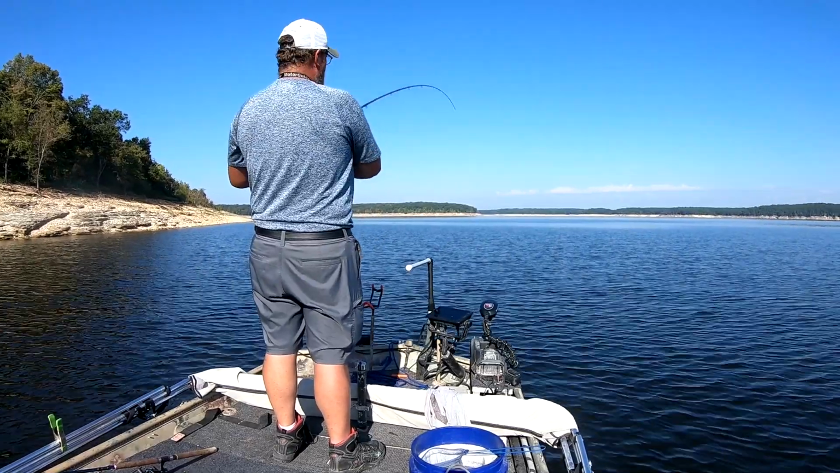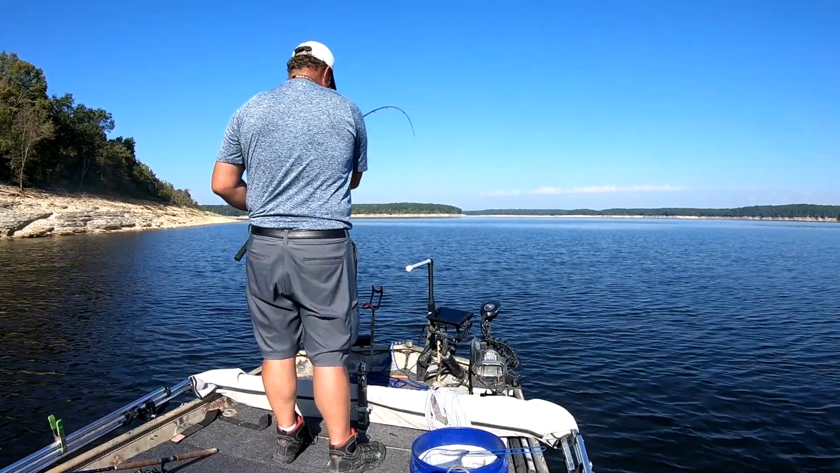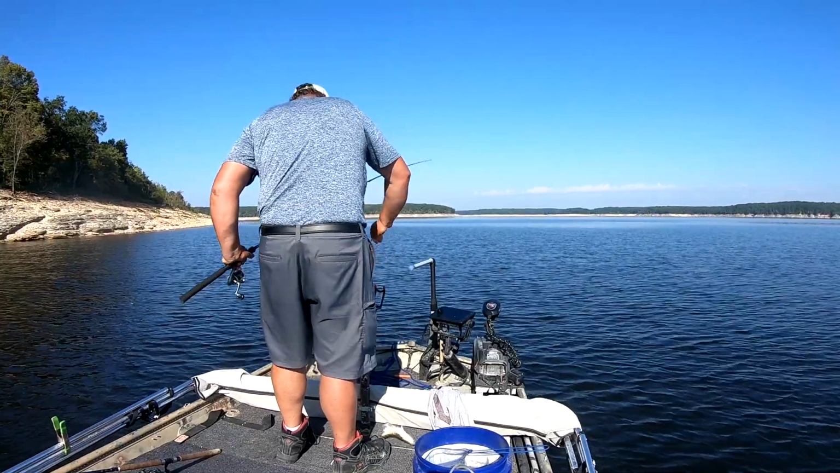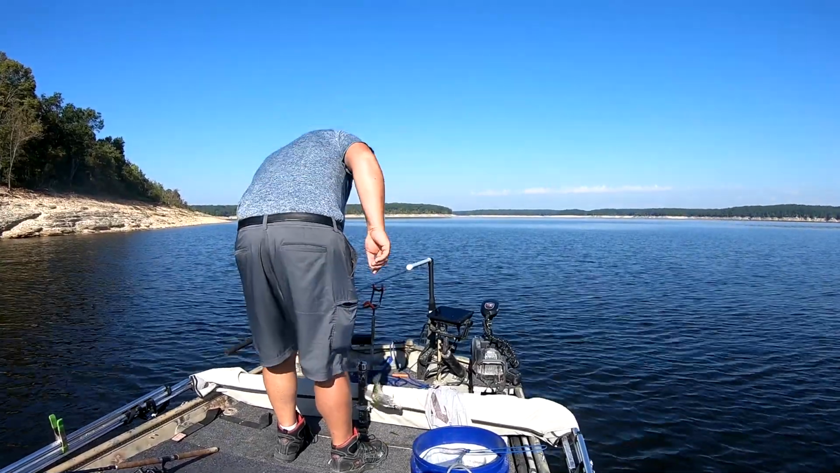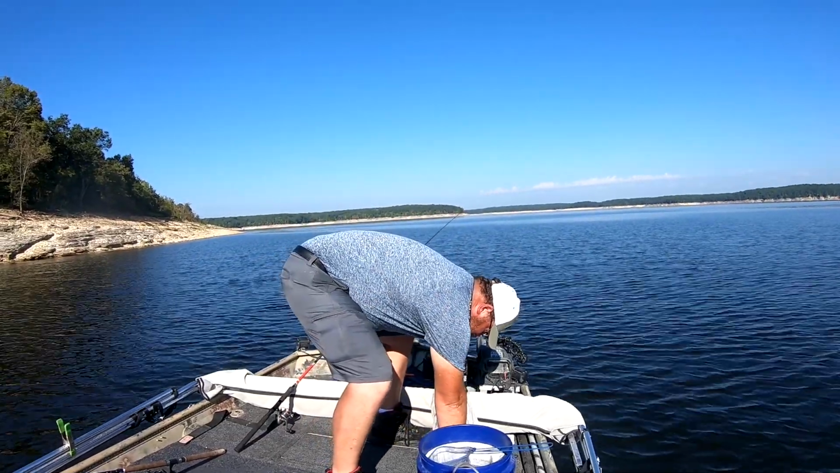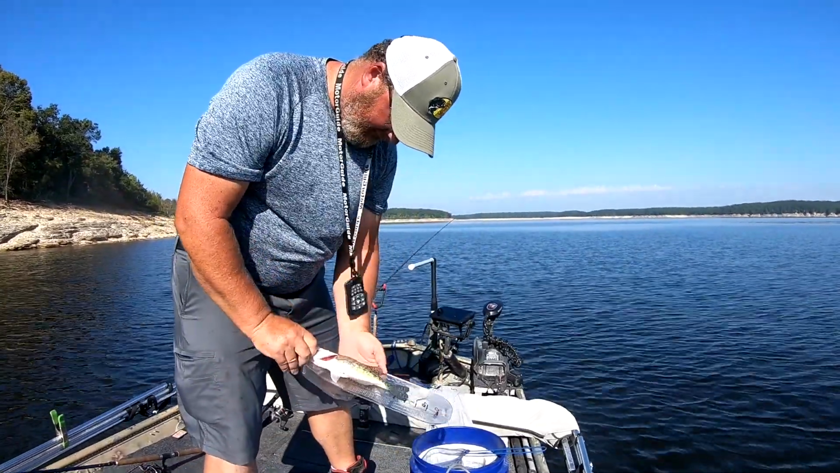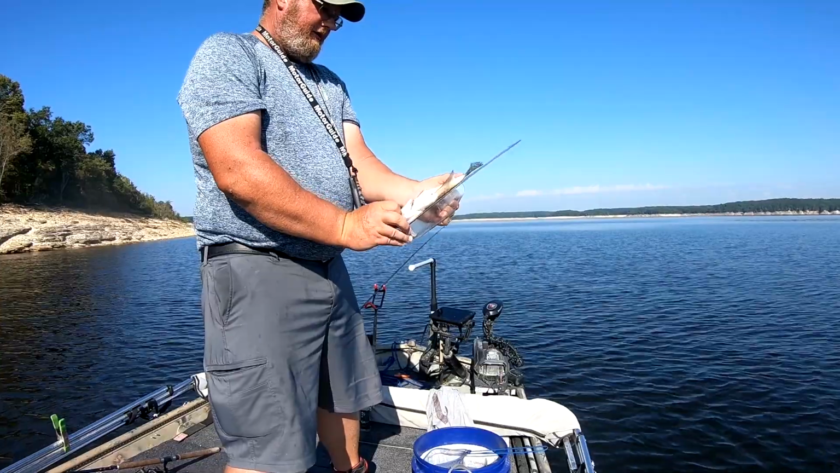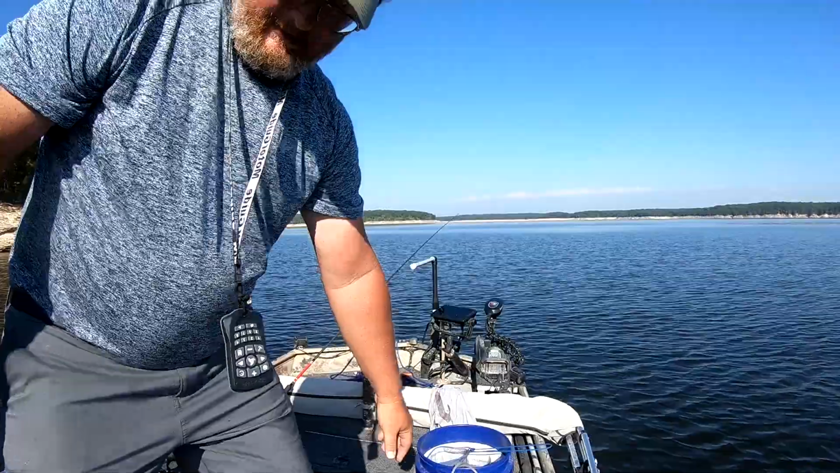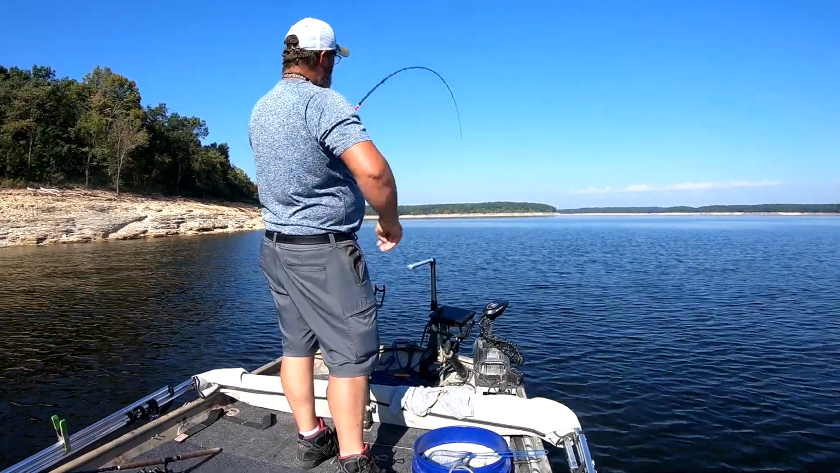There he is. Good one. Real good one. There we go. That's going to be a solid 10.5 or so. Solid 10. Nice fish. Down it goes. There he is.